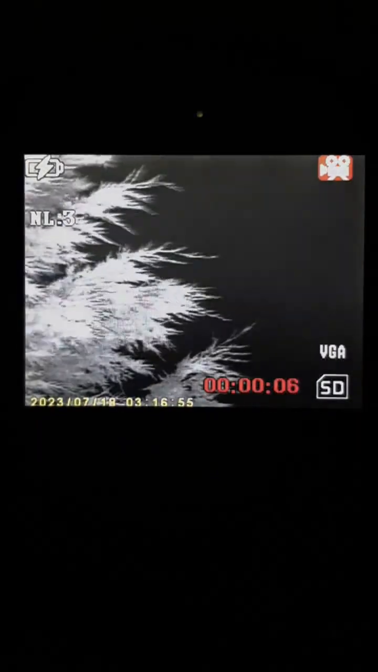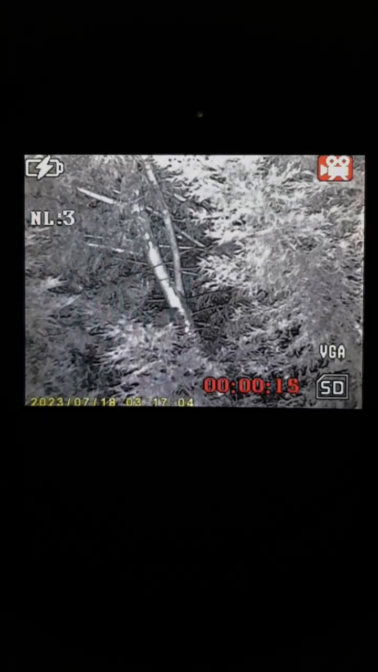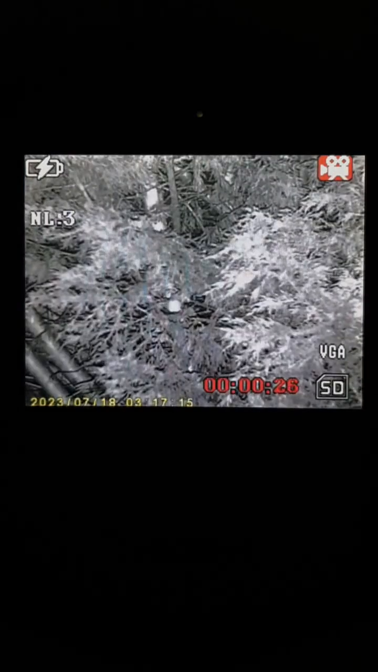Whether that's true, well, I have witnessed an orb in a tree, so nothing surprises me. That tree is clear of spirits.